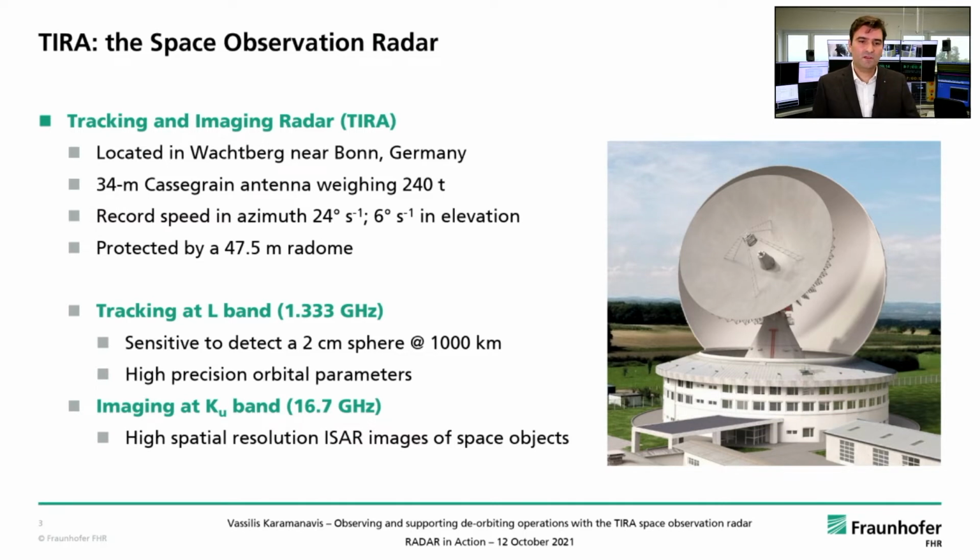The second radar, the Ku-band radar, operates at a frequency of 16.7 gigahertz, and with this radar we can obtain high spatial resolution inverse synthetic aperture radar images of space objects.